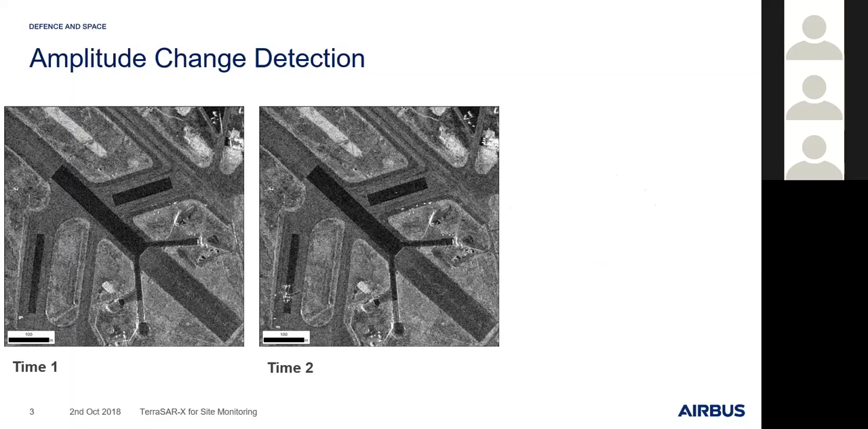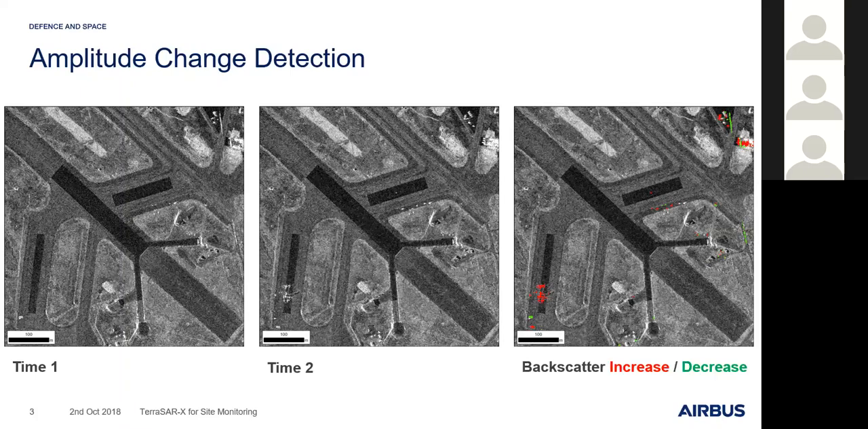We see in time one, we can look around and flick between the two images. There are different techniques for doing this with visual analysis, using overlay or swipe methods. But the simplest way is to use either ratio or difference between the two images, and we get here the backscatter increase or decrease. So we very clearly see where there's a change. In this case, on the hard stand, there's a new aircraft that has arrived.